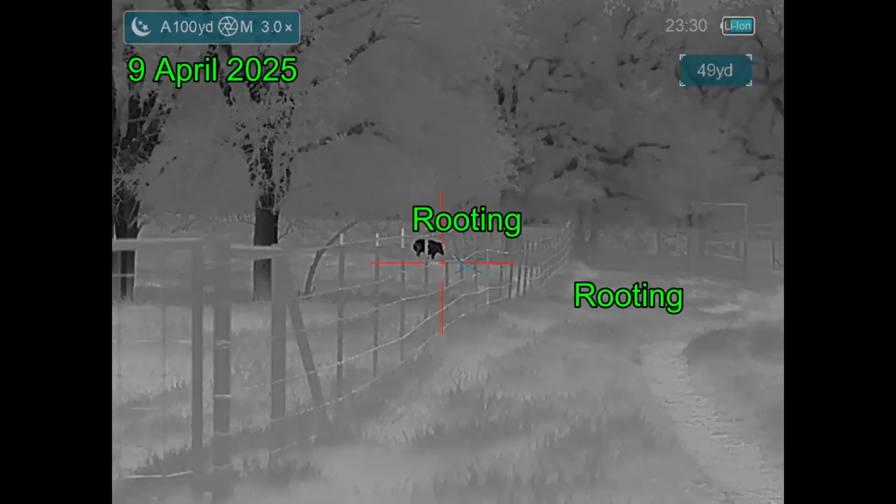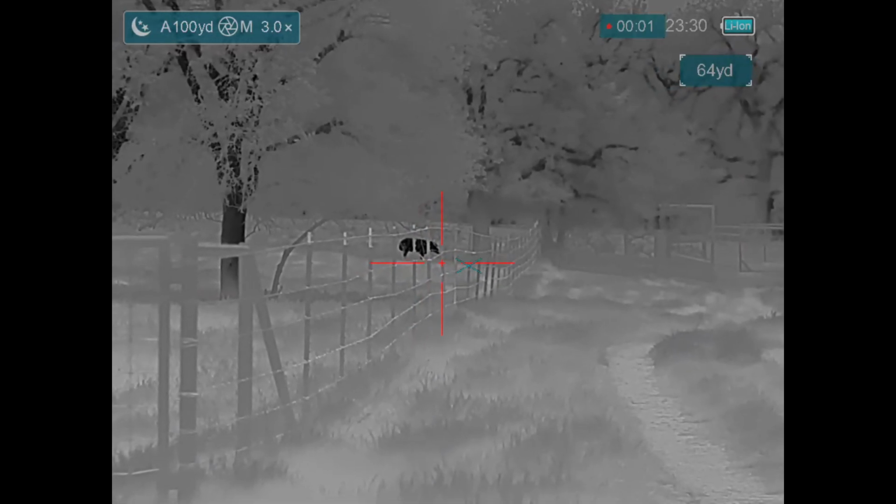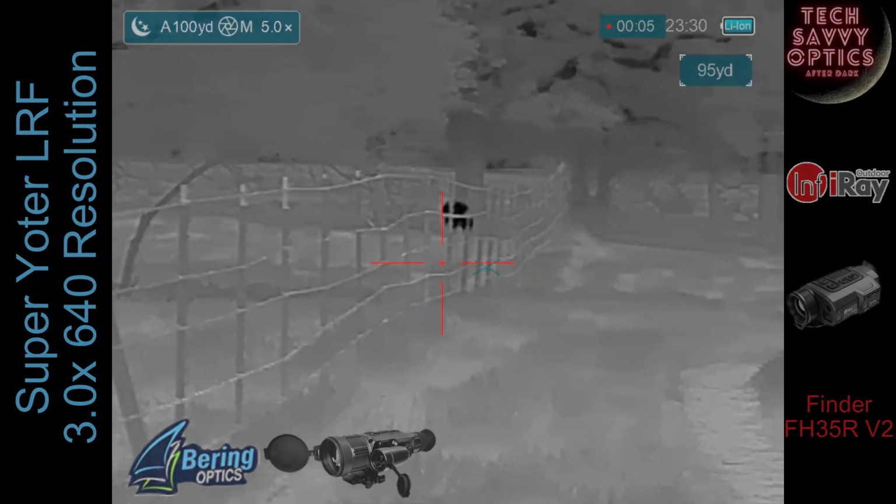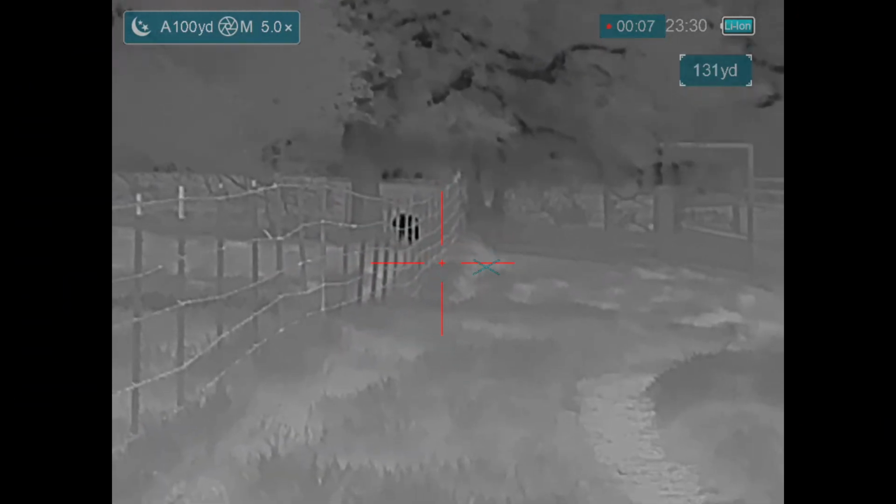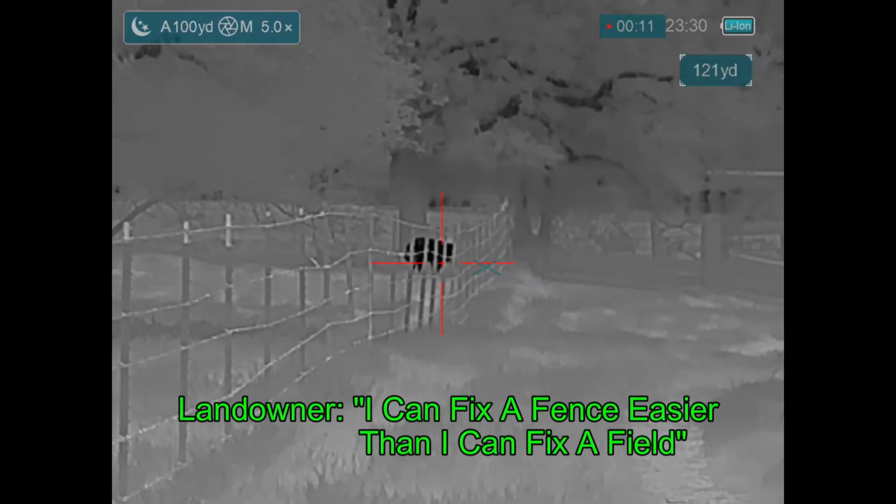And this is what it looks like on thermal. We've got rooting on each side of the fence. Holding field is off to the left. You can see the sallyport gates off to the right. And I'm getting video through my Bering Optics Super Yoder, but I spotted the hog initially with the InfiRay Finder from Tech Savvy Optics. Now this is the landowner that says that he can fix a fence much easier than he can fix a field.